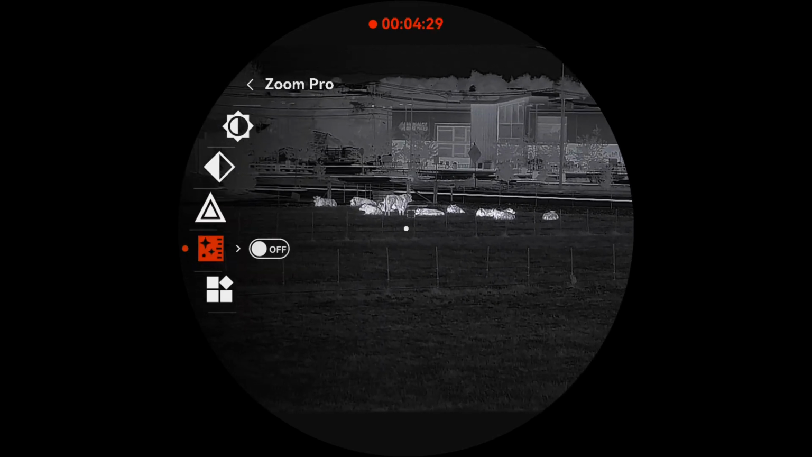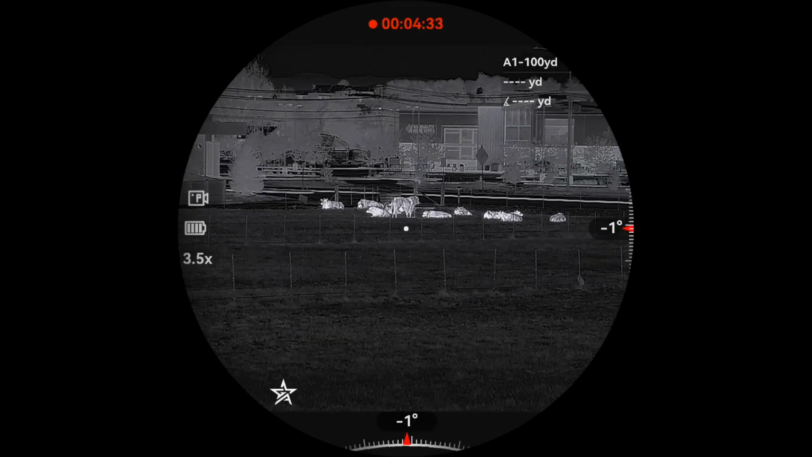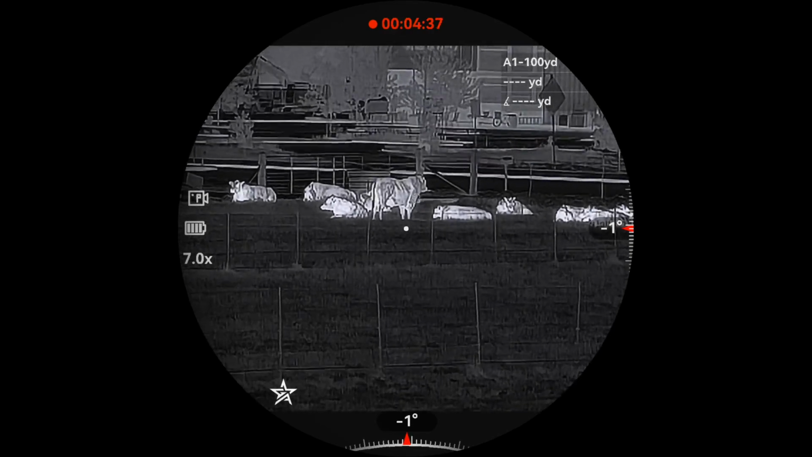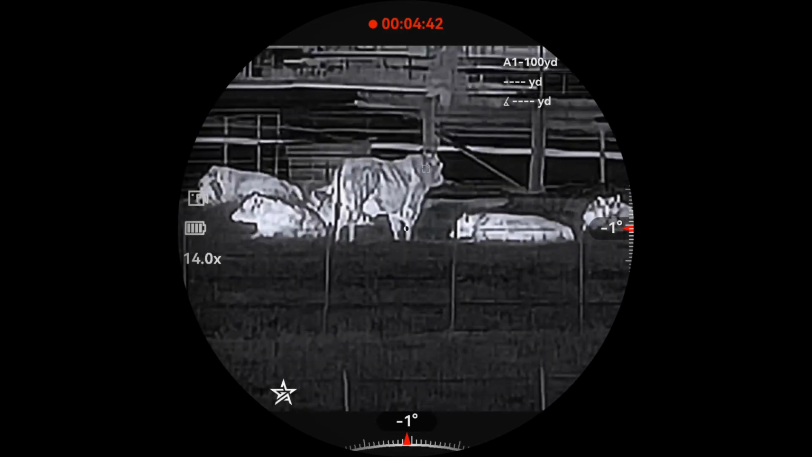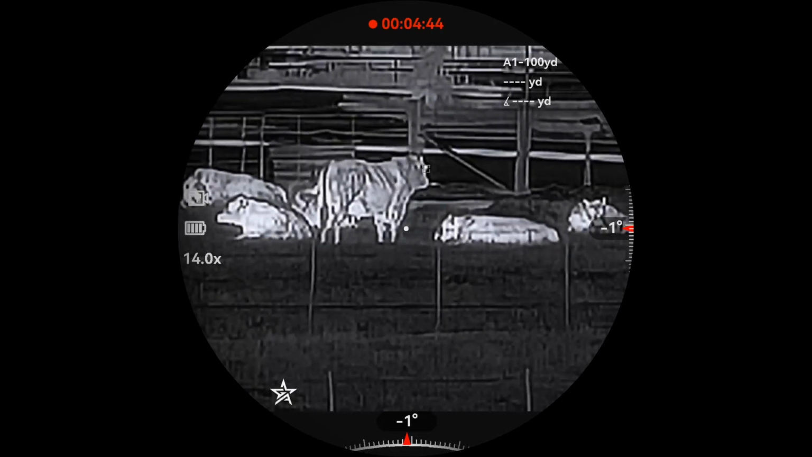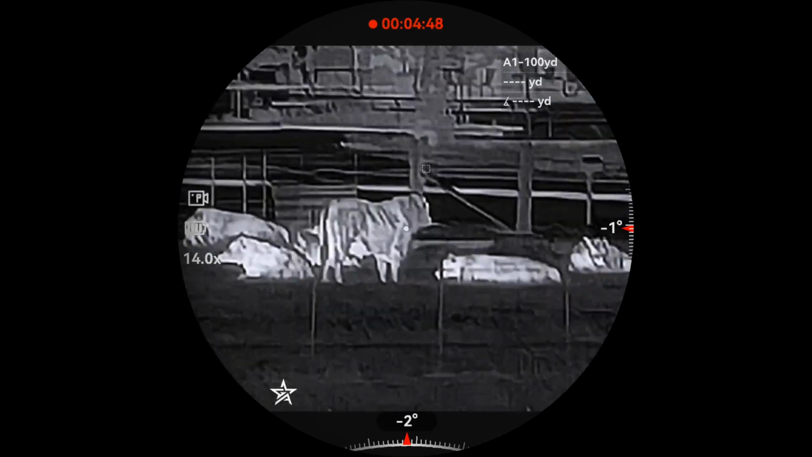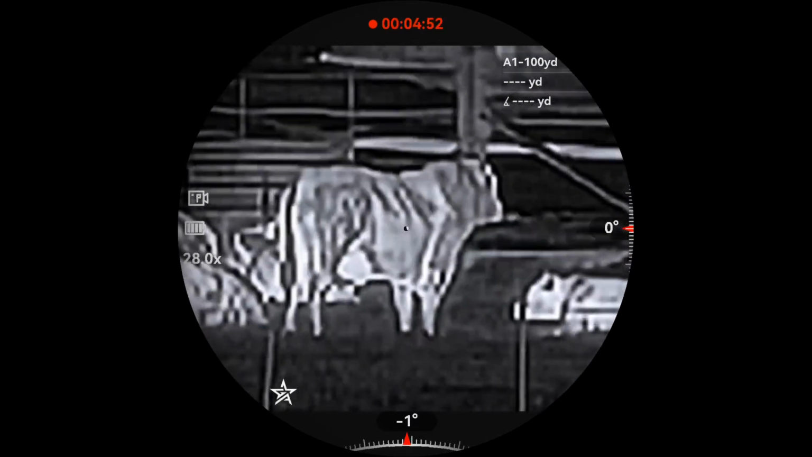But here's what we want to do. We want to check the Zoom Pro, and when you zoom in with the Zoom Pro, it should show more detail. So let's just check that out. So here's a 7, here's a 14. So notice on that cow right there, you can see the ribs right there, you can see the shoulder blade. Okay, so you can see some pretty good definition there.